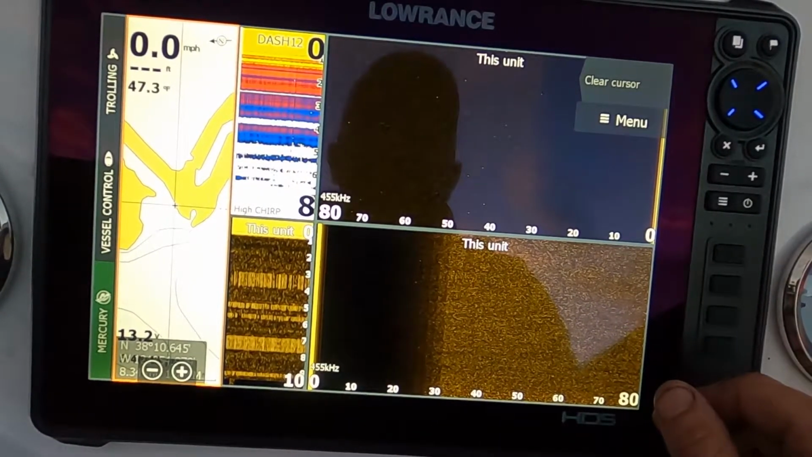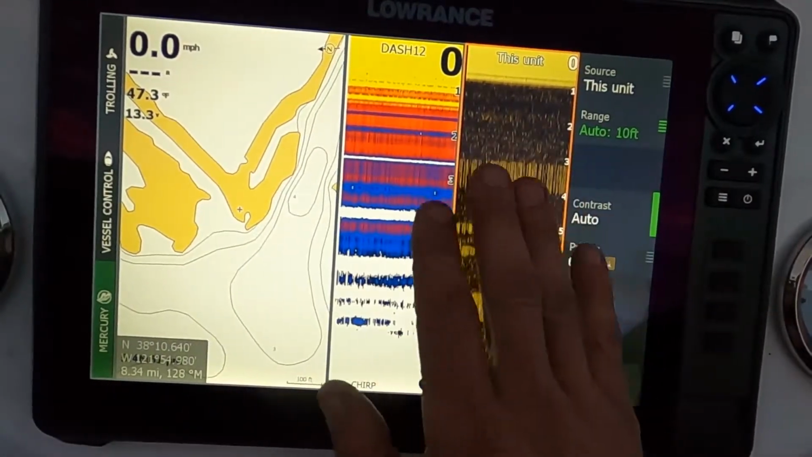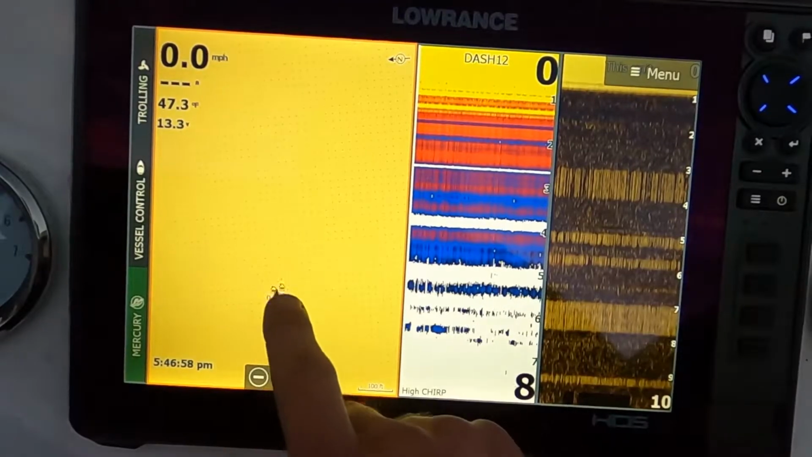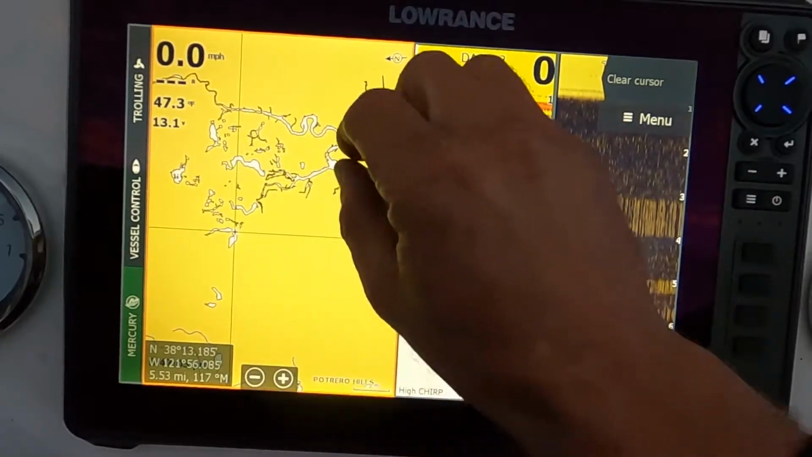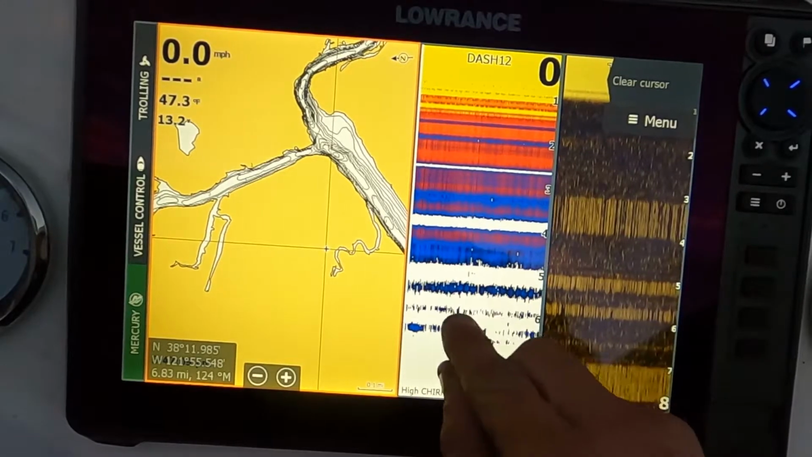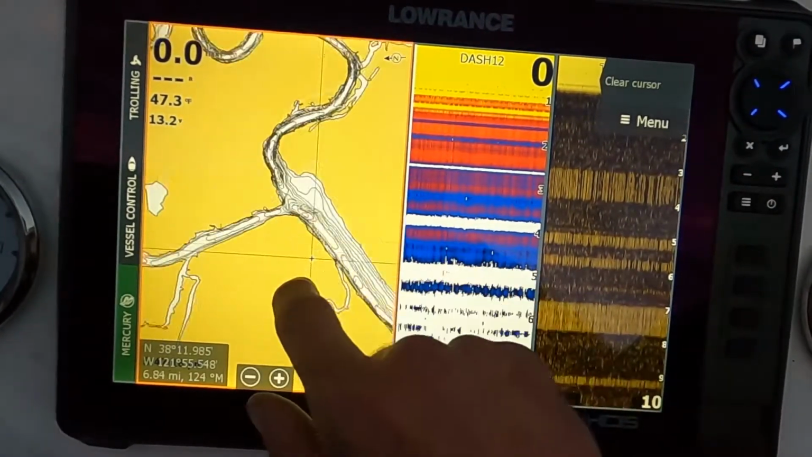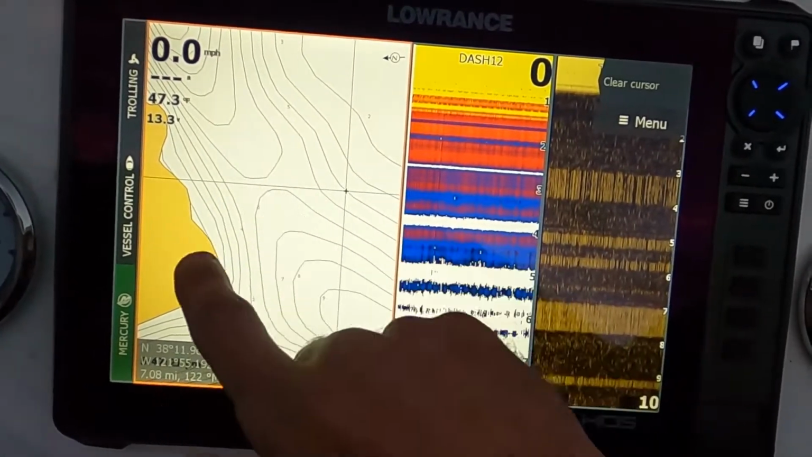Next screen that I can do is, let's say I already know where the rock pile is, I already know where the ditch is, I already know where all that is. I will specifically choose this screen so that when I drive over that rock pile, I can see the tiny little details of, is there a fish next to that rock, is there a fish behind that rock, and so forth. And then it gives me a larger screen so I can make sure I'm zooming in or I'm driving over my proper waypoints.